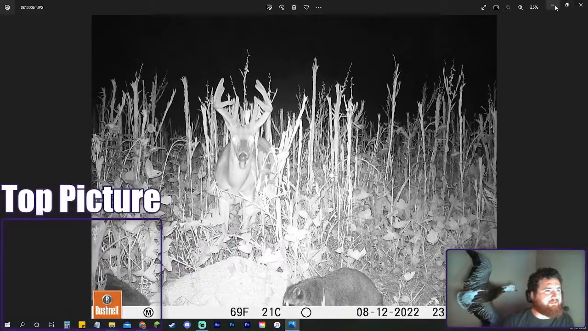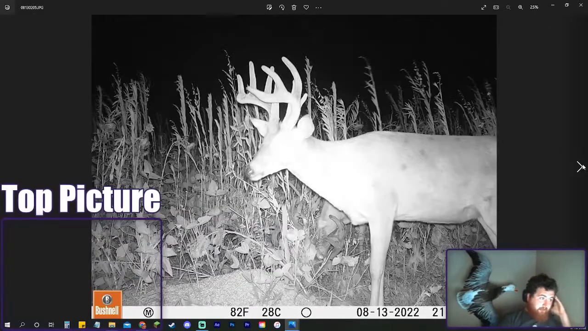I'm gonna save some of these pictures. What we got here? Okay, nope, don't need you. Actually, might save that picture. There's definitely a bigger buck here, by the way. But this is a good angle to judge. At first glance, I'd say at least 4.